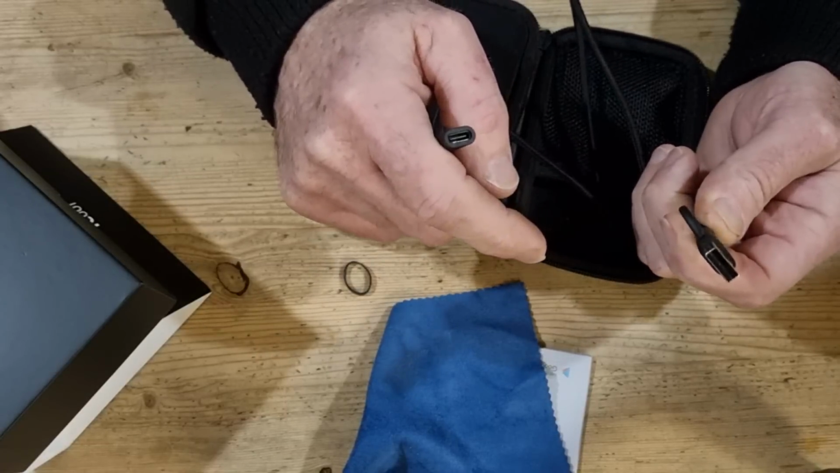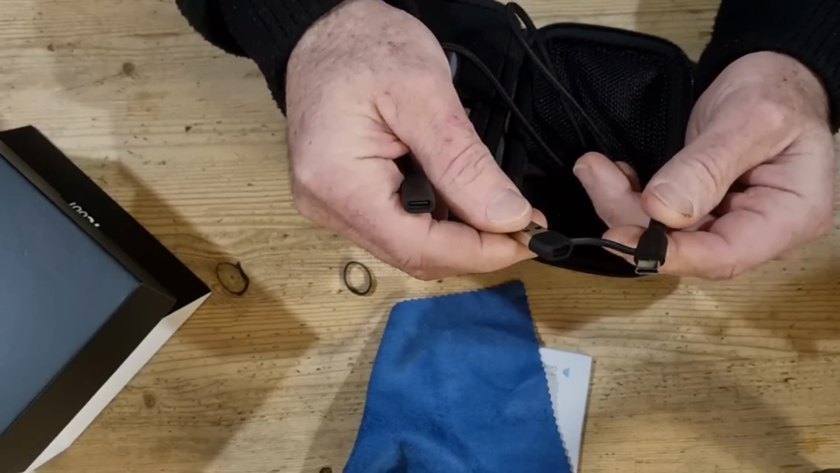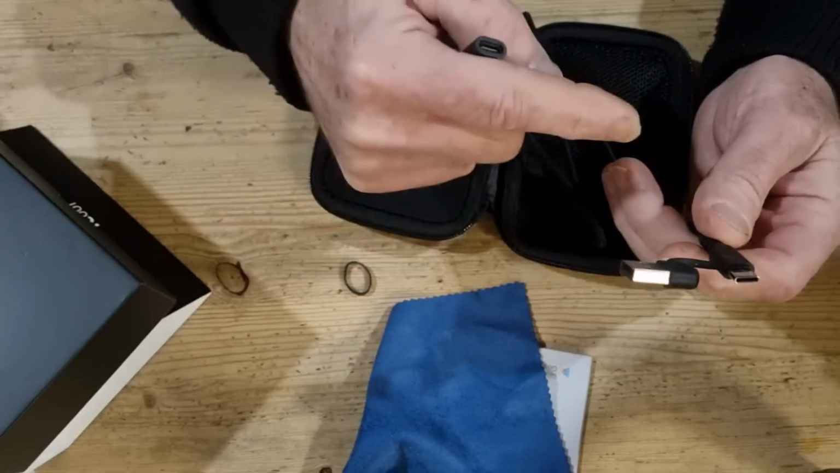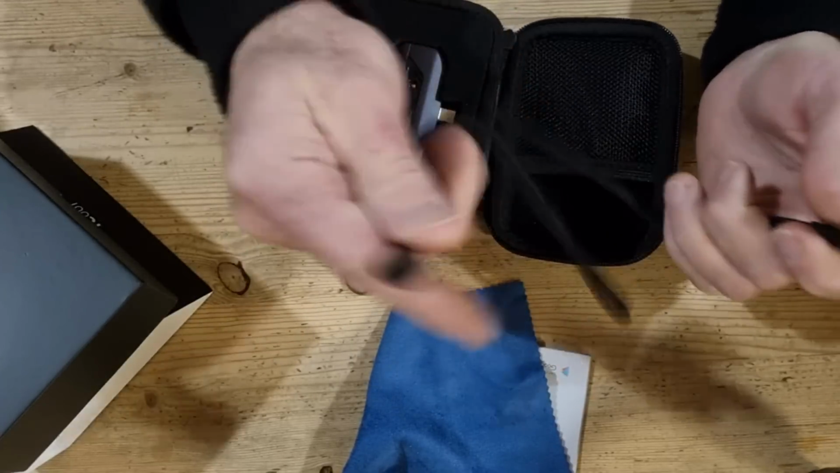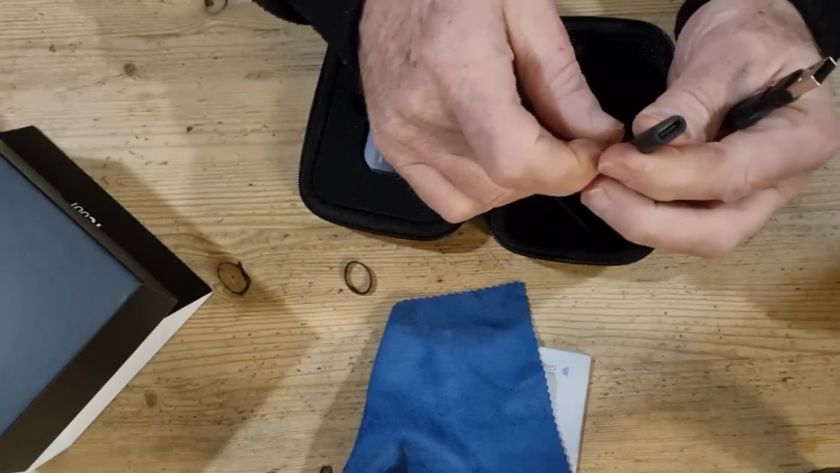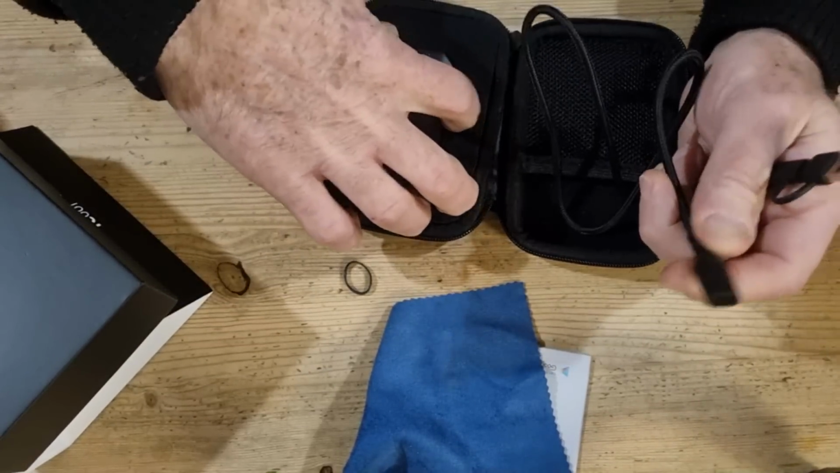Which we thought was really clever, didn't we? Really good. Yeah, we're impressed by silly little things like that. I've got both on my laptop, but Dawn doesn't on hers. So we thought that was really good. Now this end though receives a USB-C, so I'll come to that in a minute.